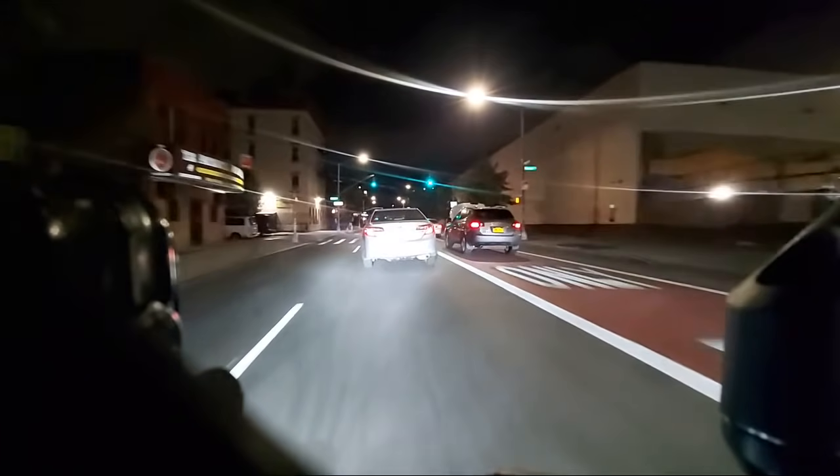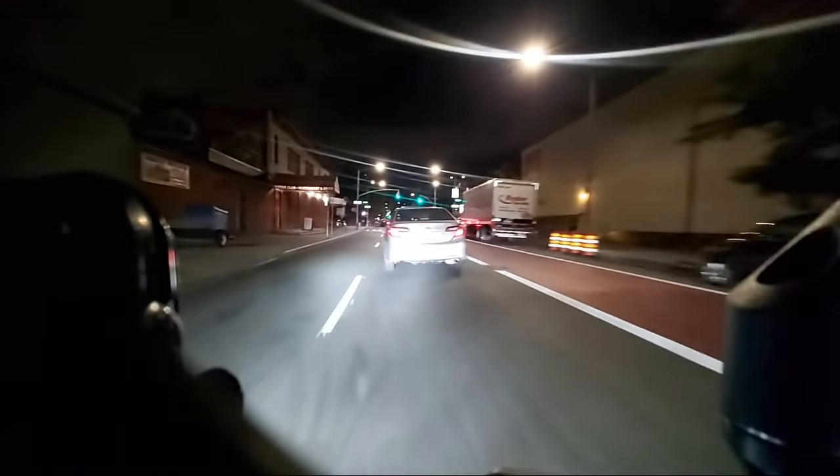I'll stick to using more of my rear brake instead of my front. No biggie for this trip. Quick stop if I want to.